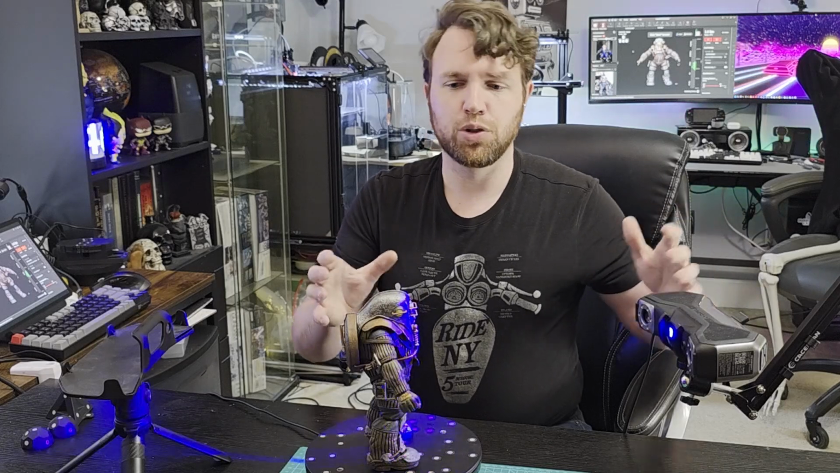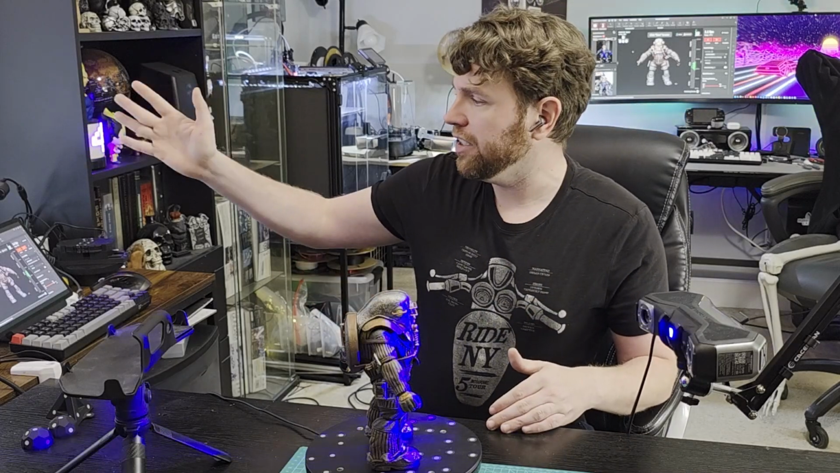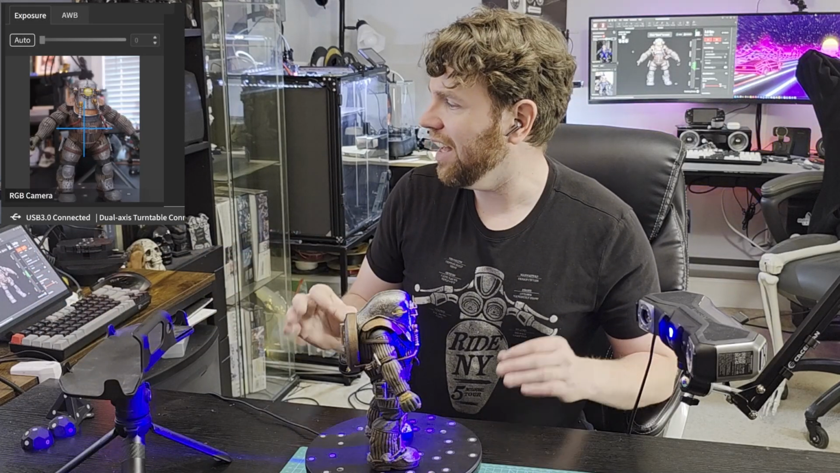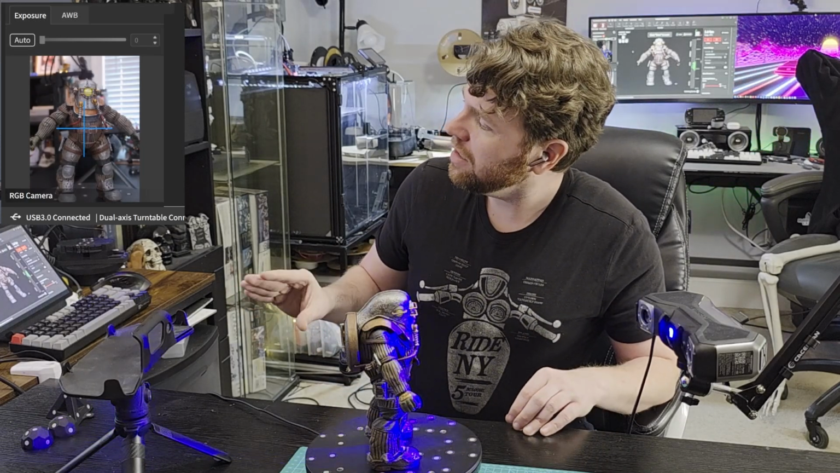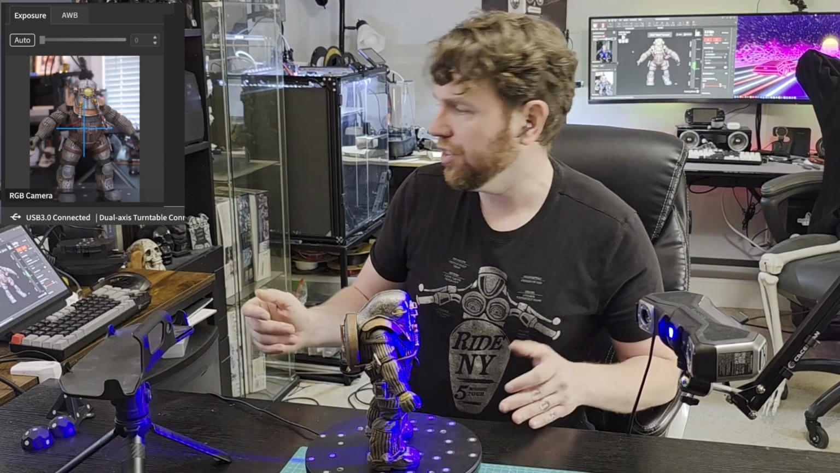When you've got your scanner and your subject lined up, you want to make sure you've got good lighting on your subject. The room I'm in is my home office. I have a window right here, which you can see in the background of my RGB camera preview. That isn't ideal, but it's not going to be a deal breaker. And that's just because the lighting in here isn't being drowned out by that. If I were to open the blinds and backlight my subject, then we're not going to be having a great time. But fortunately, we're not there yet.